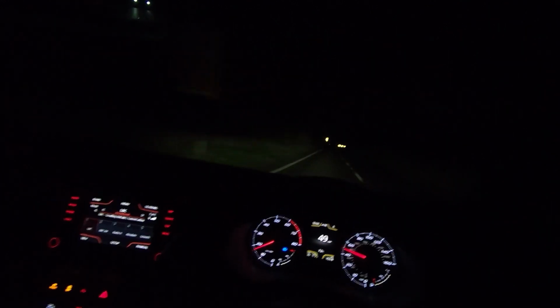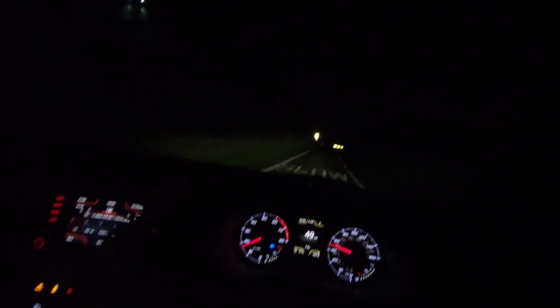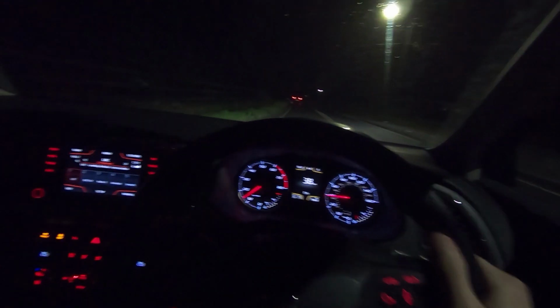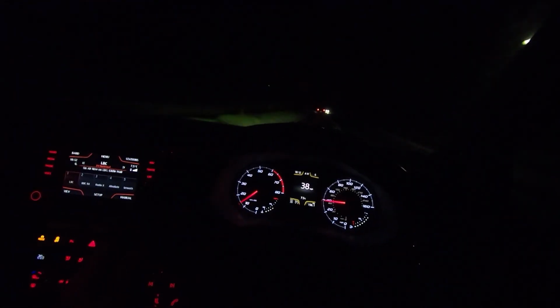Something you can do to help yourself see further is use the white line at the side of the road. If you've got a good quality white line, you'll be able to see that further into the distance than you can the road itself, because it does reflect and glow. Cat's eyes are brilliant. They really help you see your lane. They're these little lights in the middle of the road.